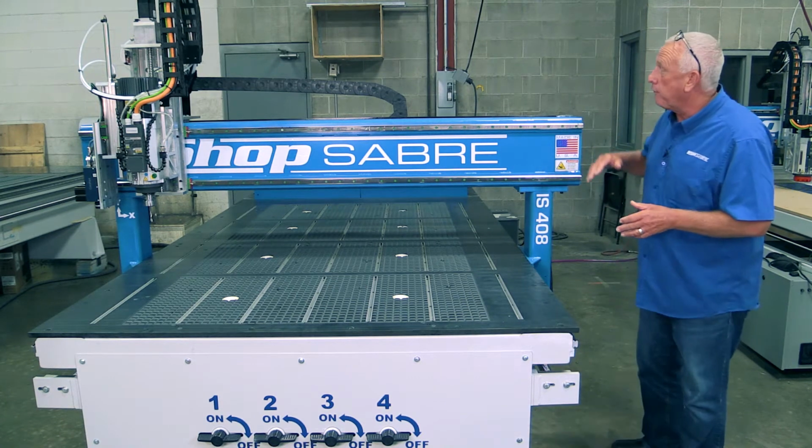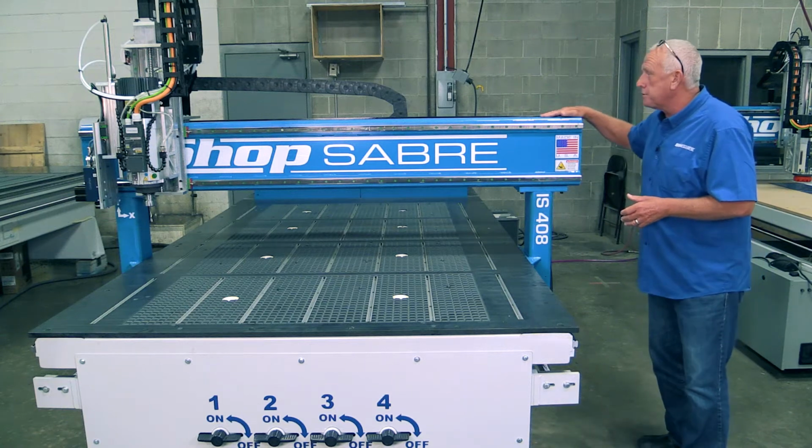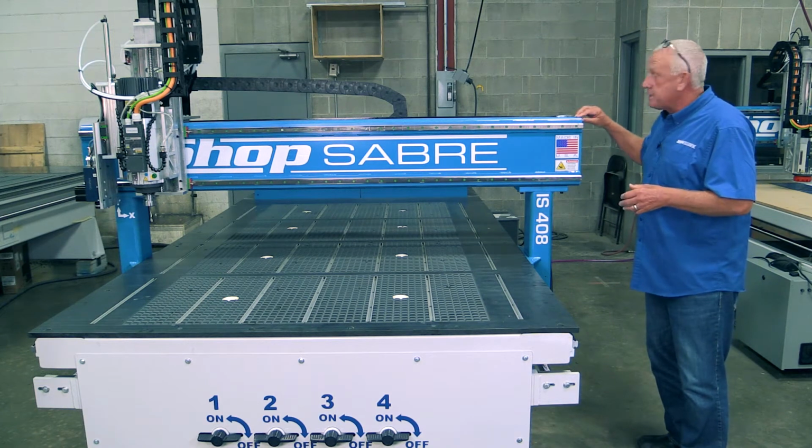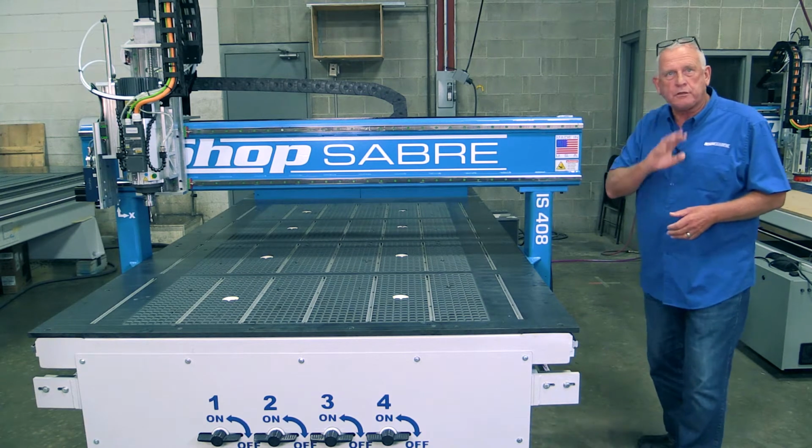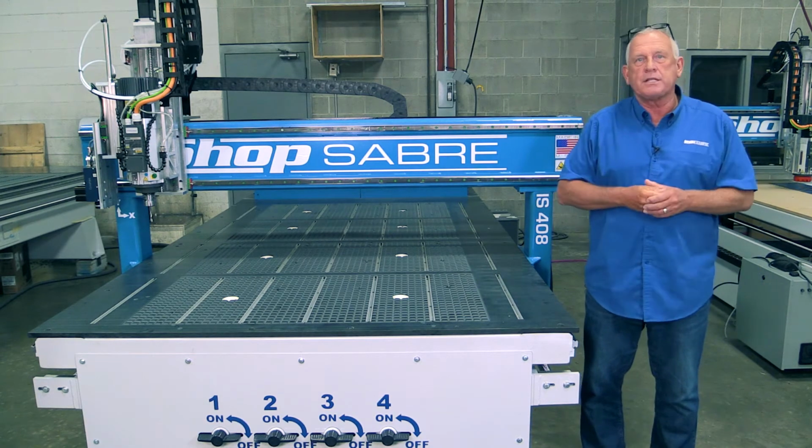Now, the other part to the frame then is the gantry. And these are tubular steel, once again, all welded. They're actually 1/2 inch thick walled. And we have tubular steel supports. So those are the 4 parts that make the frame of the CNC router.